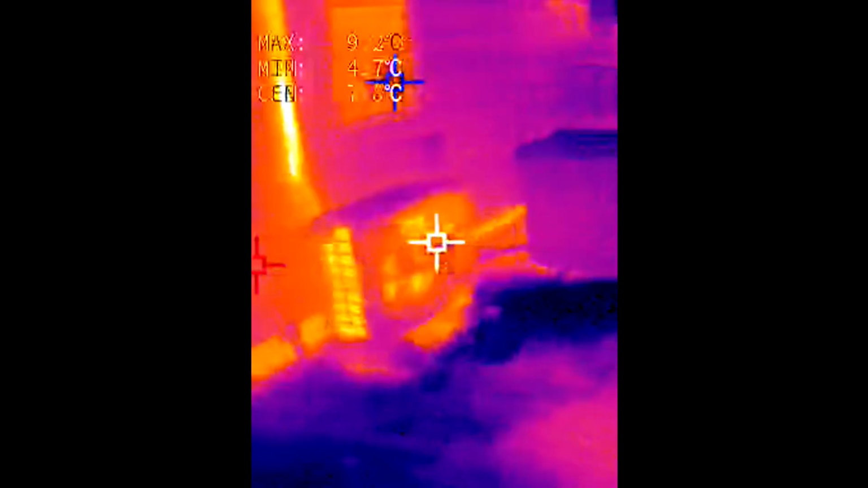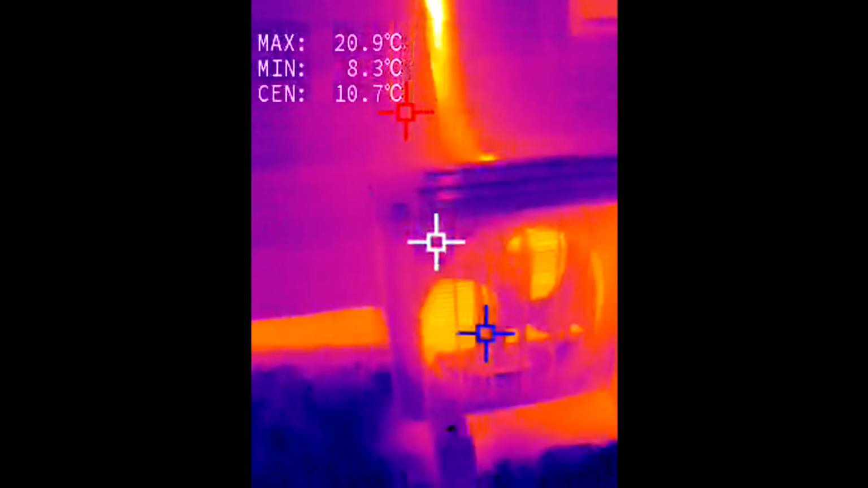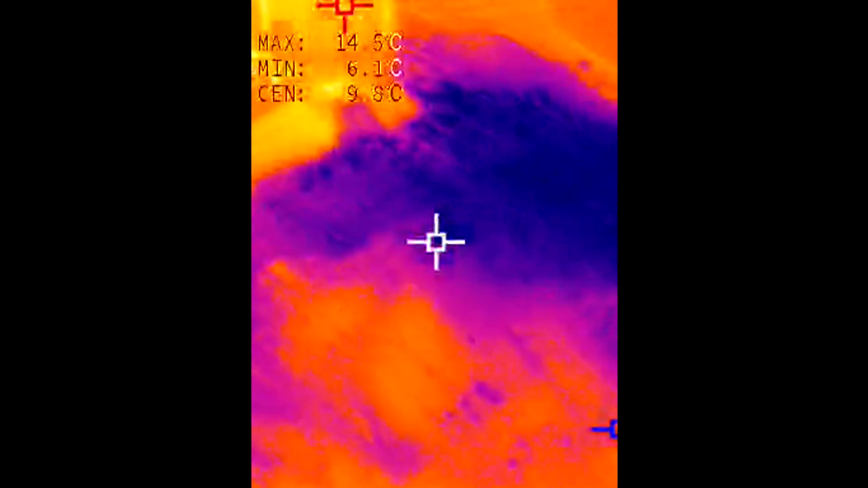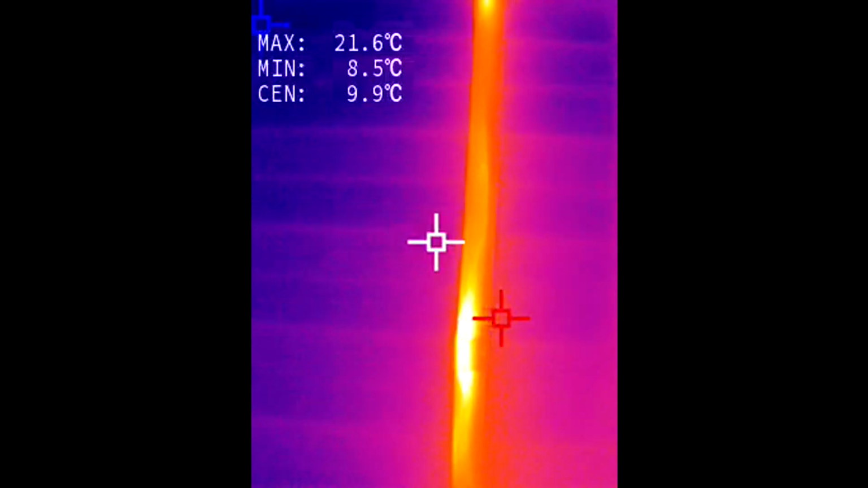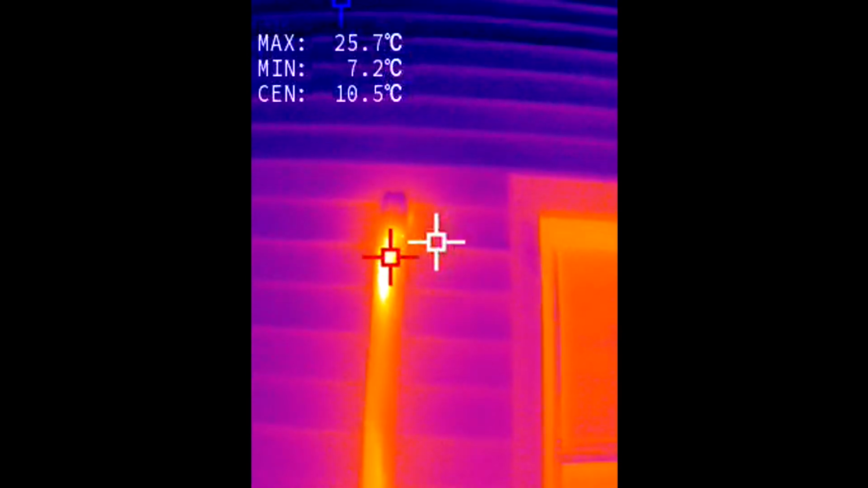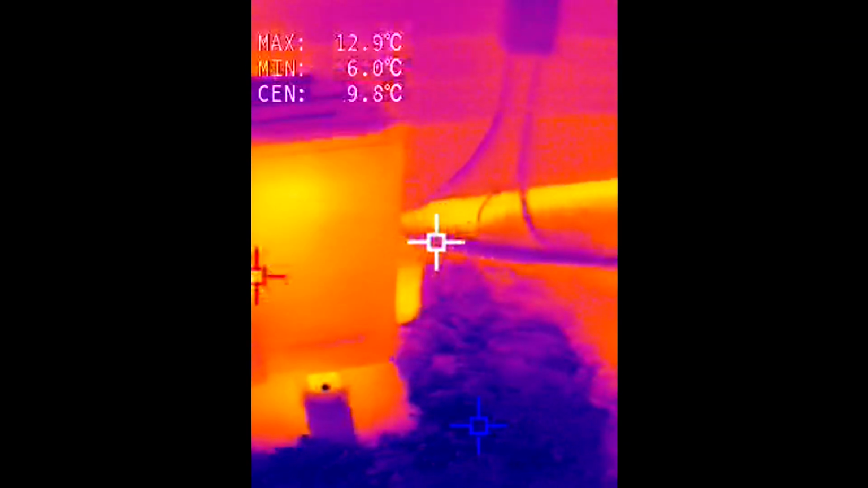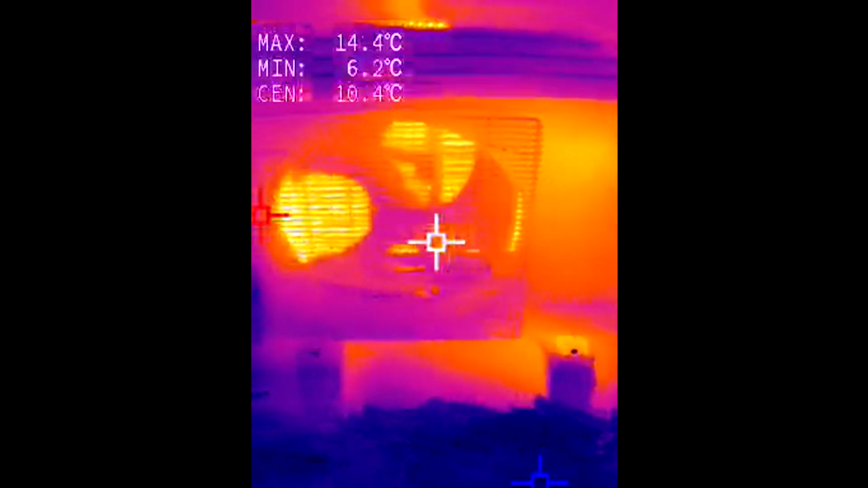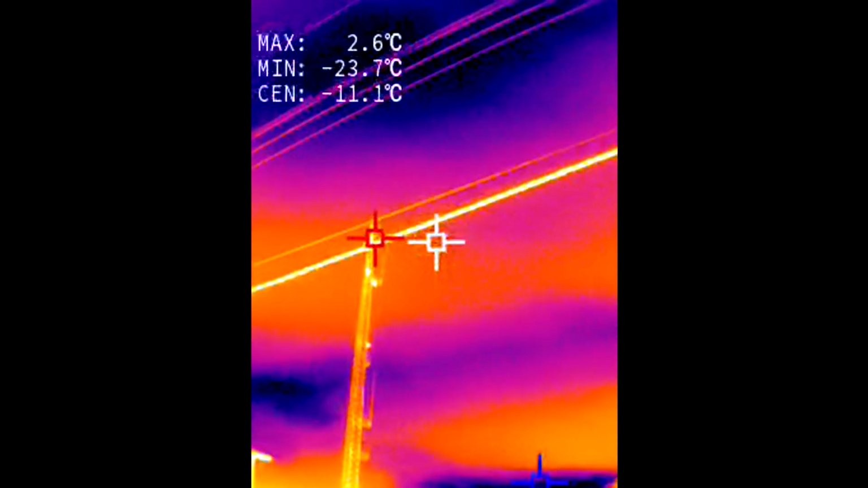You can see the mini split unit on the outside. The refrigeration pipes and tubing are in a ductwork, like a cover mounted to the side of the house there. It's in heat pump mode and those are a little bit warm. Now I'm looking at power lines.